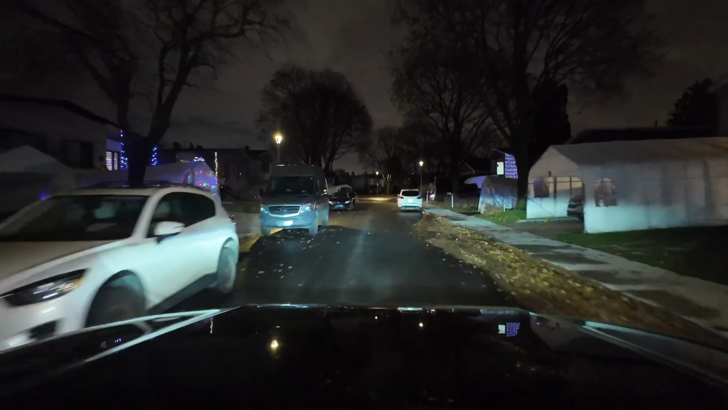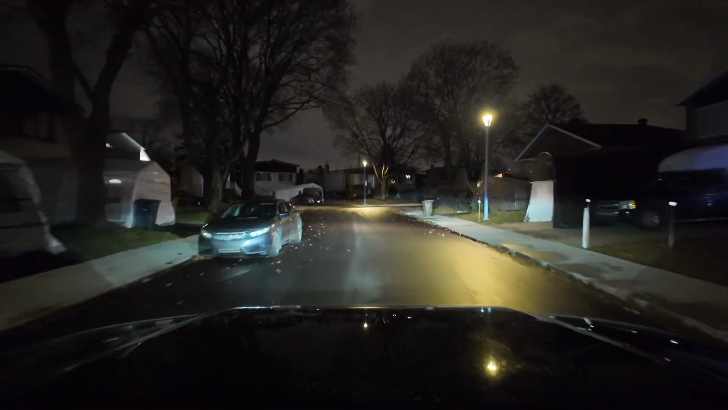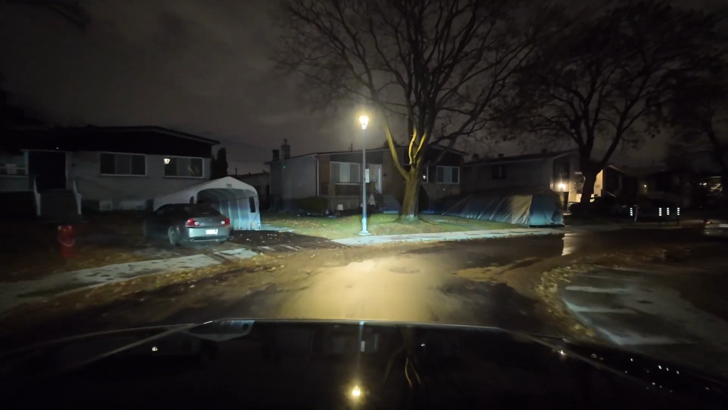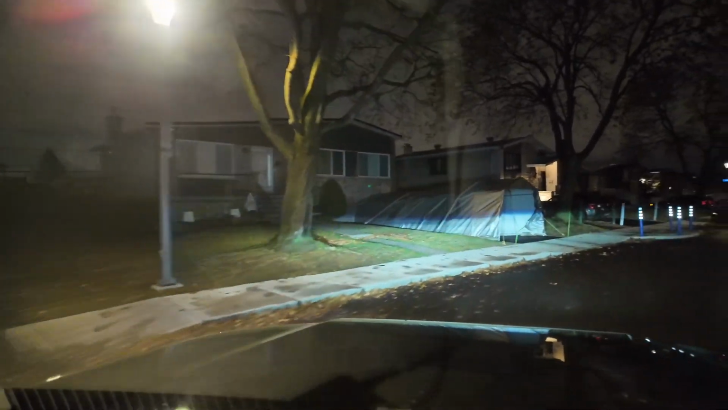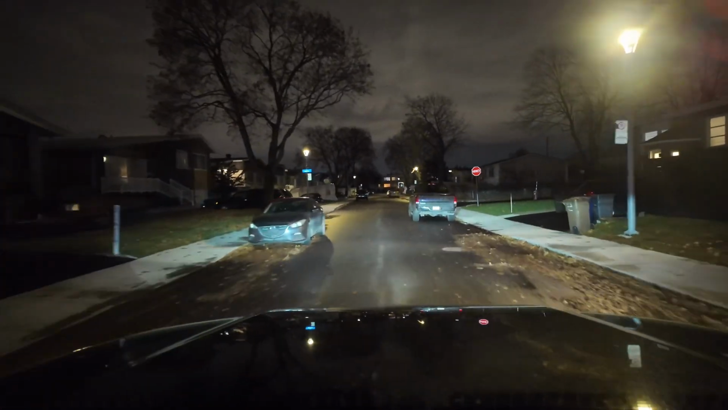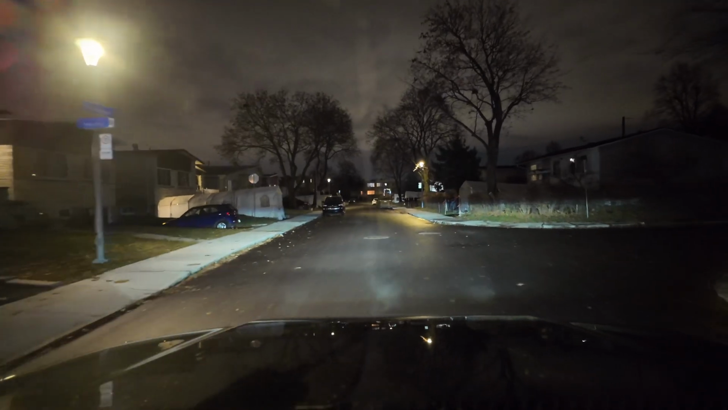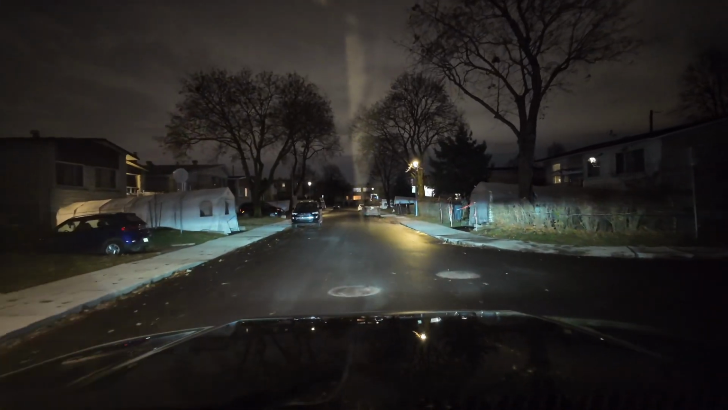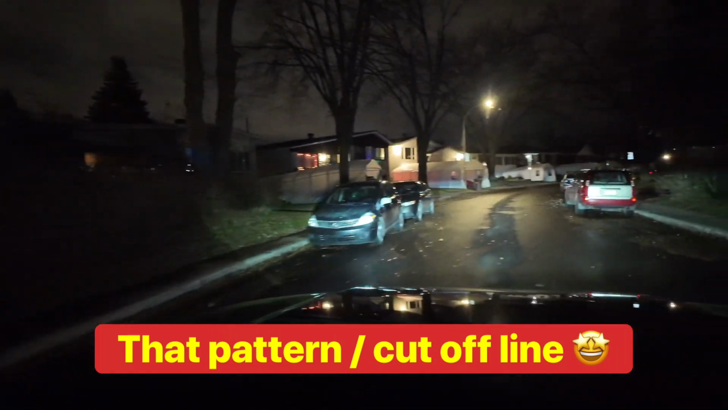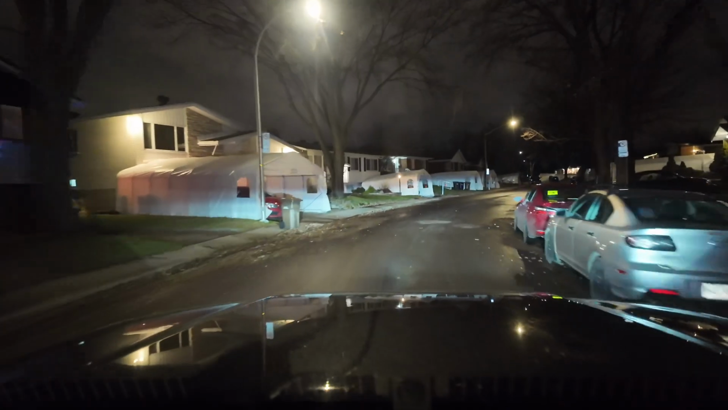So this is my neighborhood driving. It's pretty dark for the time being, and I waited for the moon to also, there's a bit of clouds, by the way. I waited for the moon's intensity also to come down a bit because it was crazy yesterday, no clouds. Street lights, let me go here. Street lights are minimal. They're there, but they're minimal.